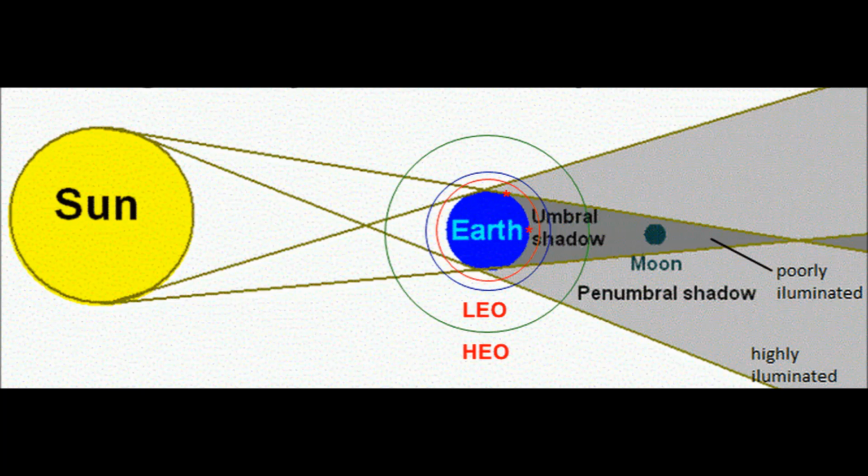Now, HEO stands for high Earth orbit, and you can see those things much longer because they're further away, and they're illuminated by the sun more before it gets into the Earth's shadow. That's pretty much how it works in a nutshell.